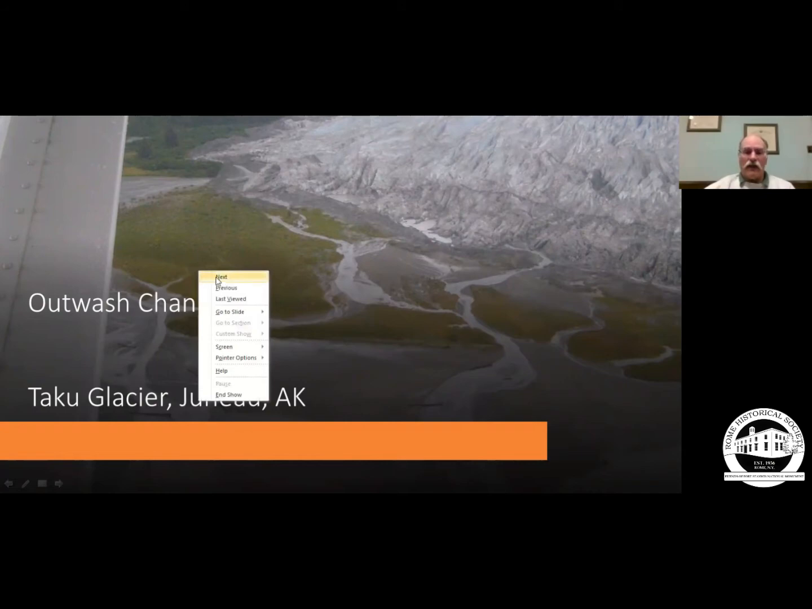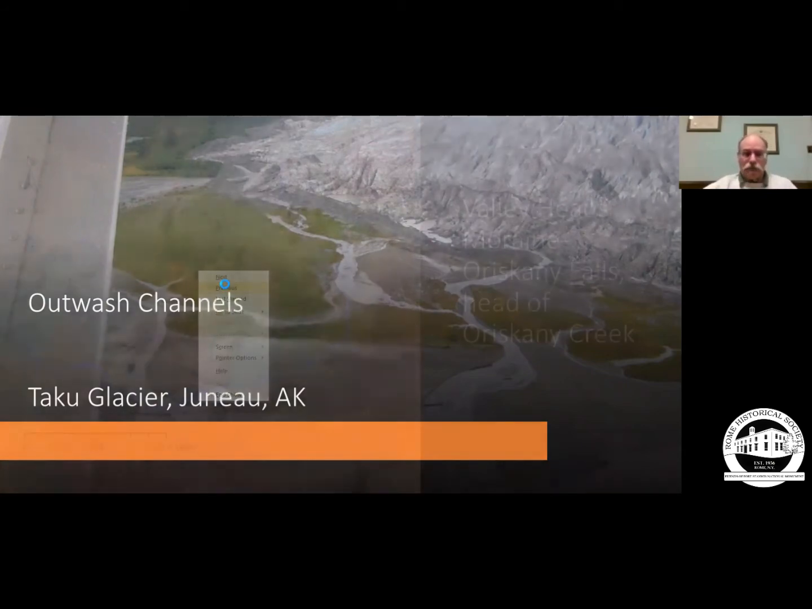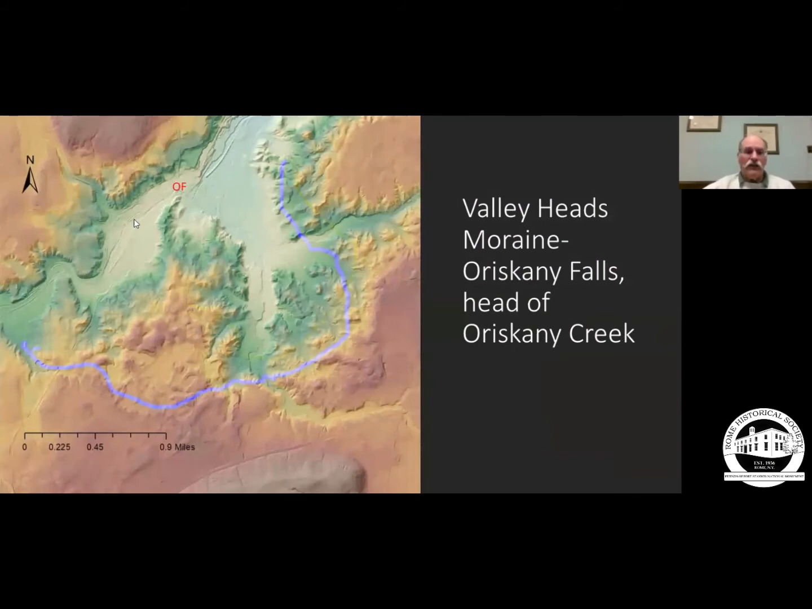If we jump back to the previous slide, here you can see the meltwater channels that have cut through the moraines, meltwater channel here, the moraines, the piles of sediment, and the terminus of the ice. And this was the valley that the ice was in, right up here in the northern part.